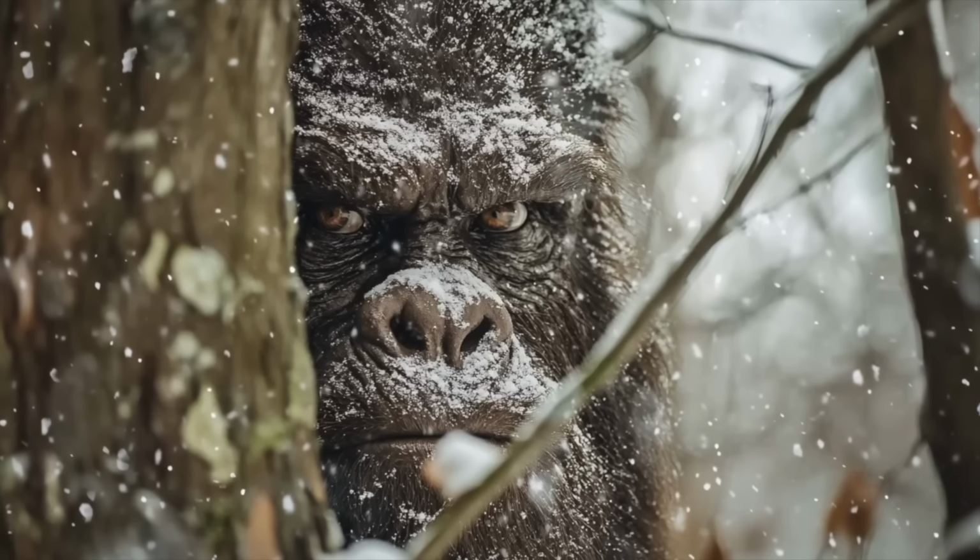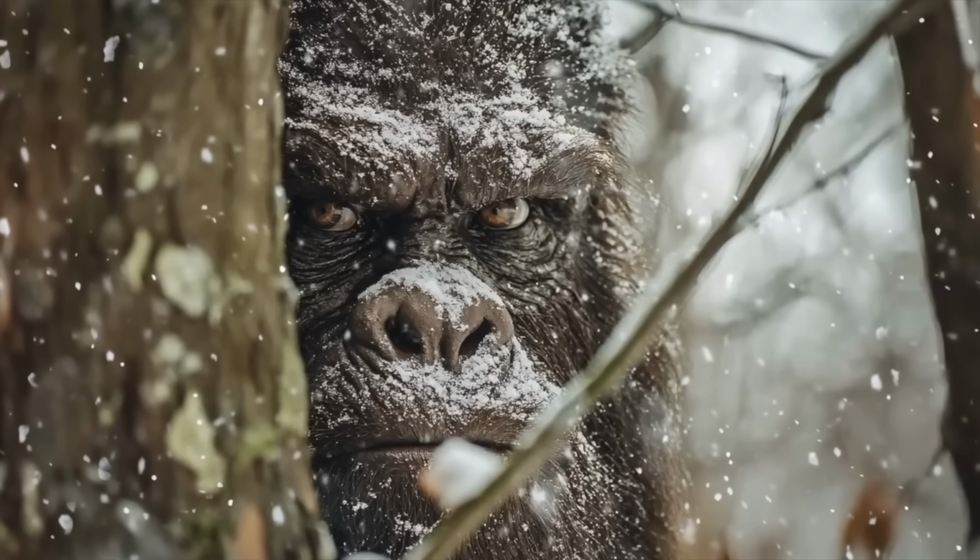The clip is replayed with motion stabilization, and that's when we can see it a touch better. The figure is large, broad, and moves with deliberate heavy steps. It could just be a bundled up hiker, but many insist the size and stride suggest something much larger, something Idaho's remote wilderness has long been rumored to hide.